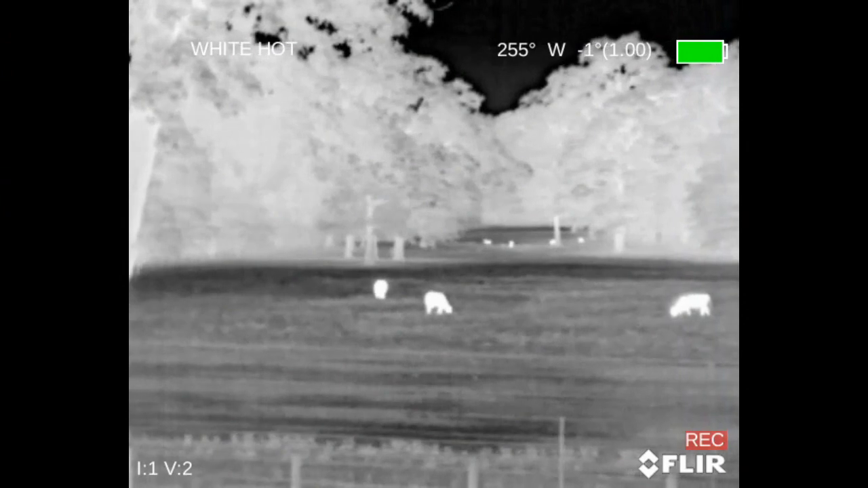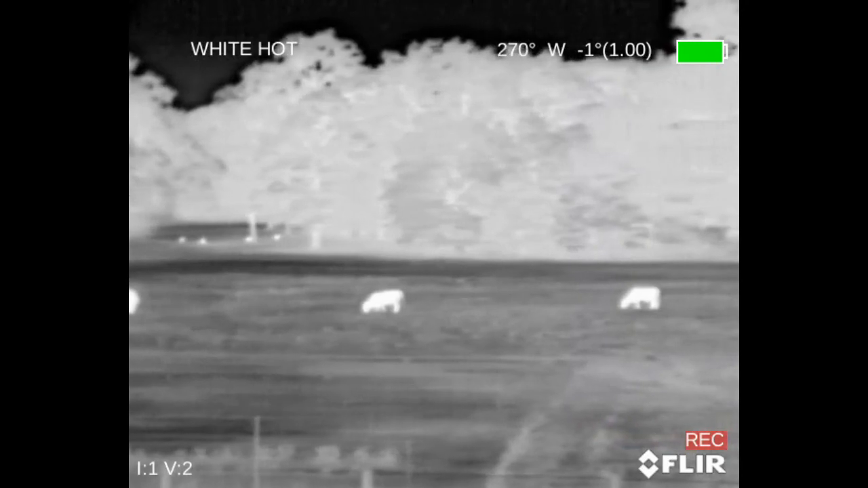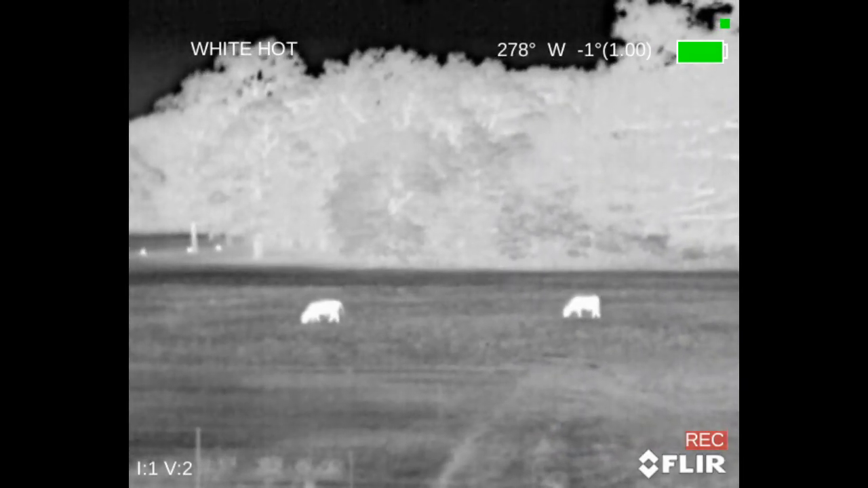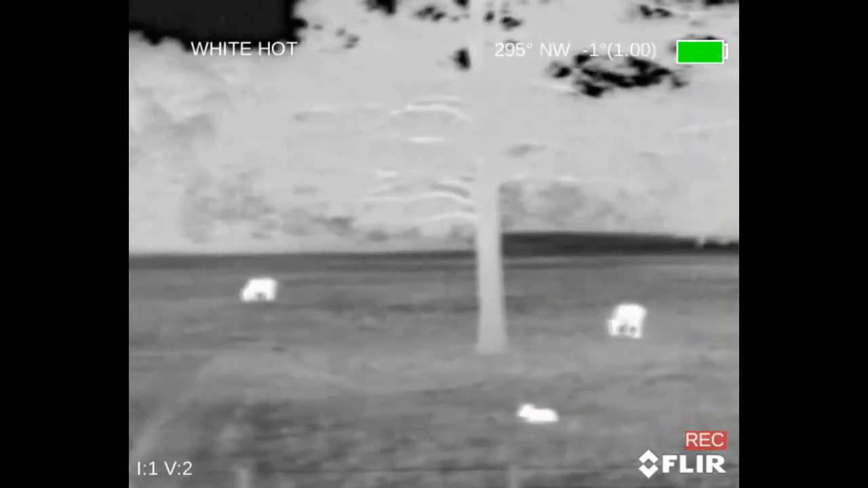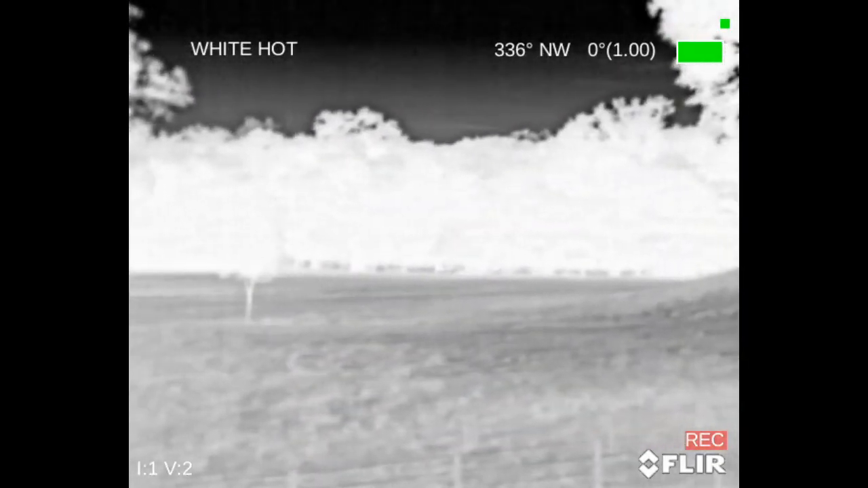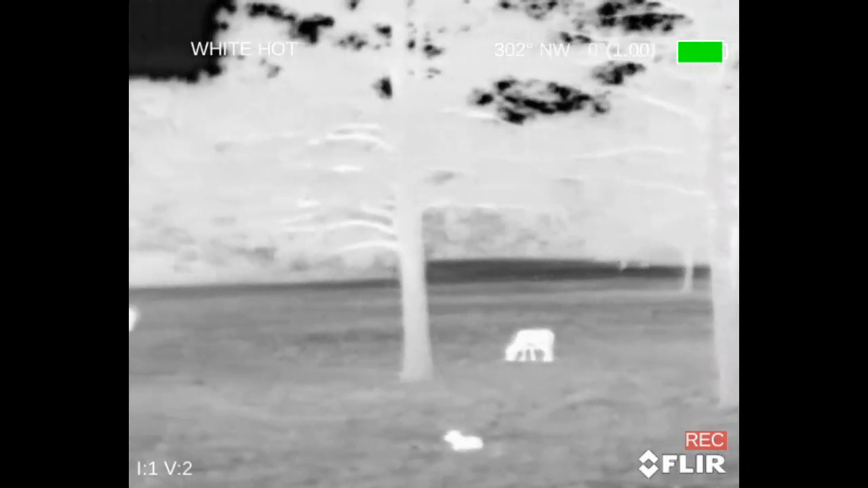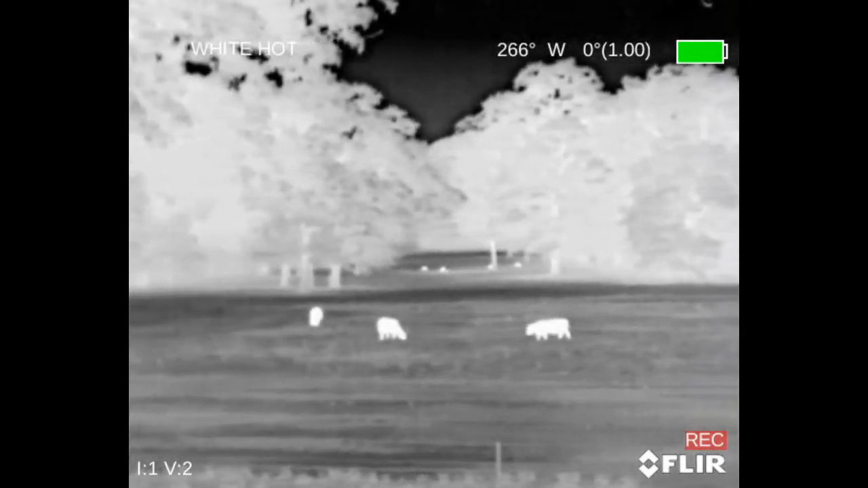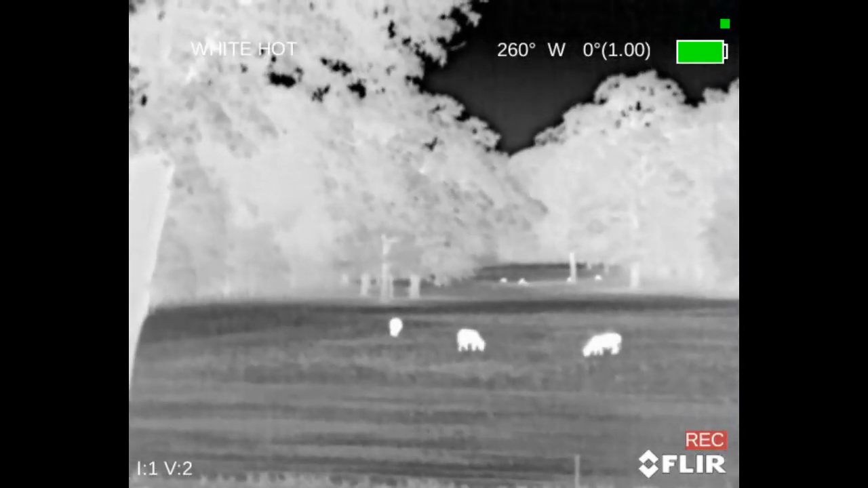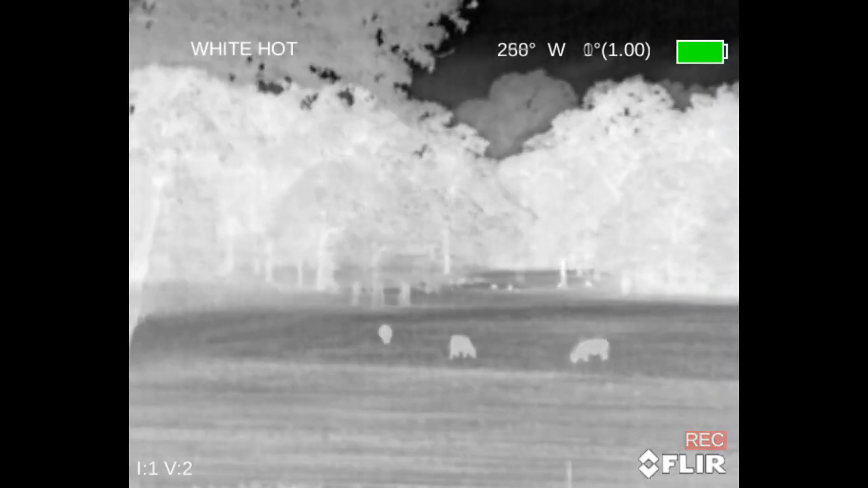All right, y'all. Quickly, a reminder before we get into these videos, you need to understand that the image quality you are seeing here on these videos is only about 70 to 75% of what you're actually seeing through the monocular itself. So some of the blurriness, the lack of sharpness and detail is not a good representation of exactly what you'll be seeing when you're looking through the monocular yourself. So just keep that in mind that, again, I'm going to say 70 to 75% of the image quality is not brought through on the recorded video.